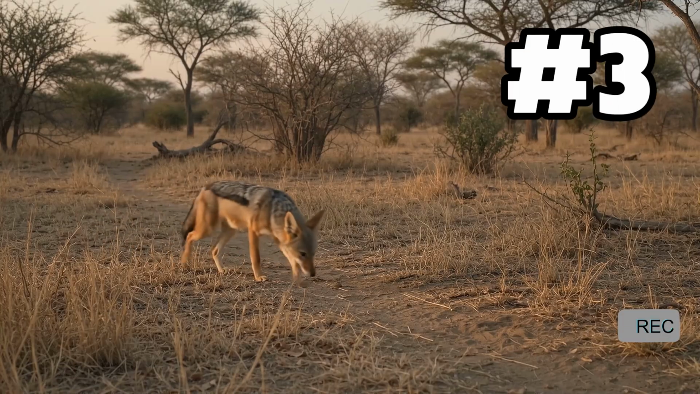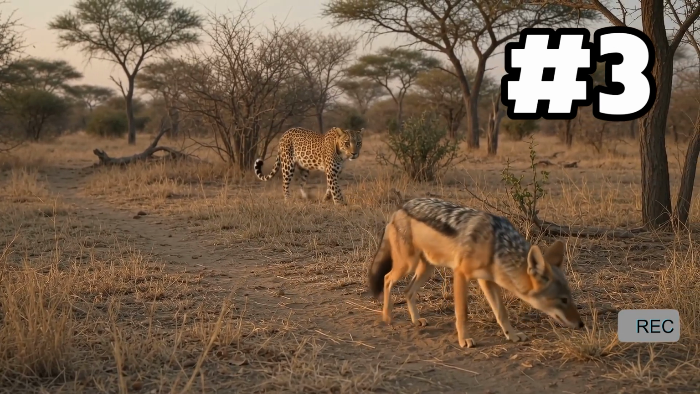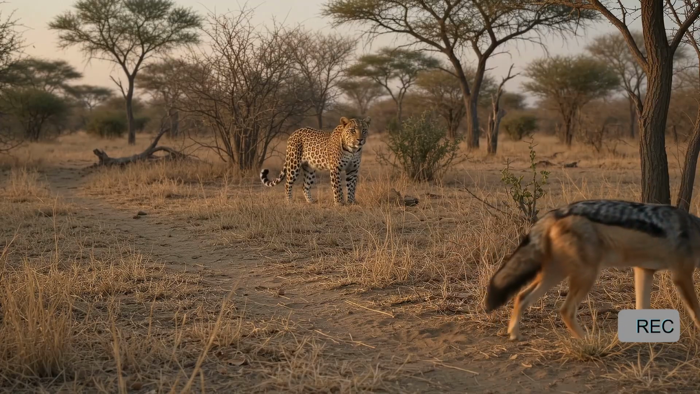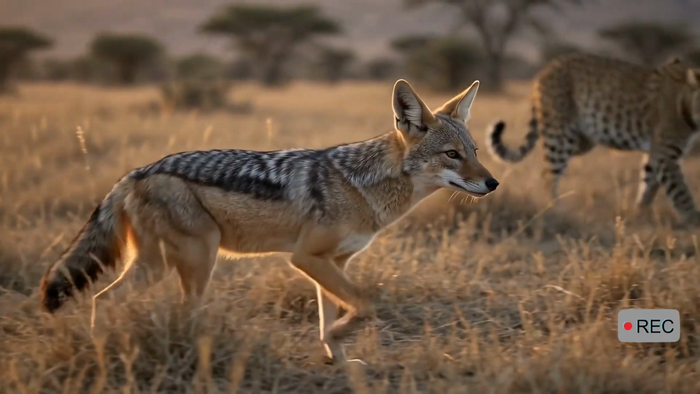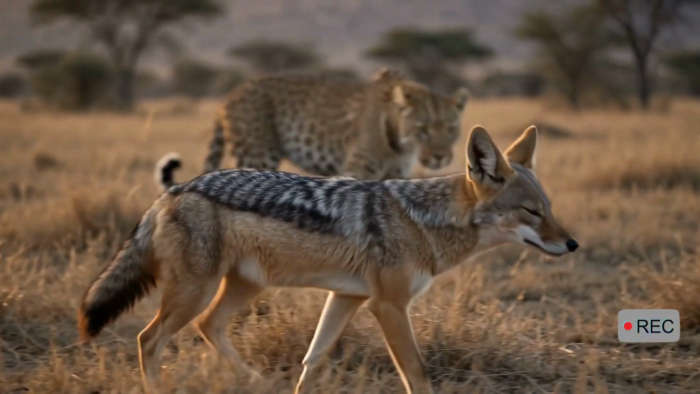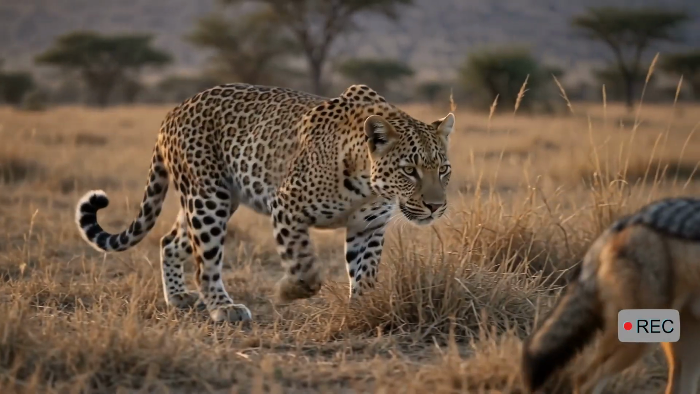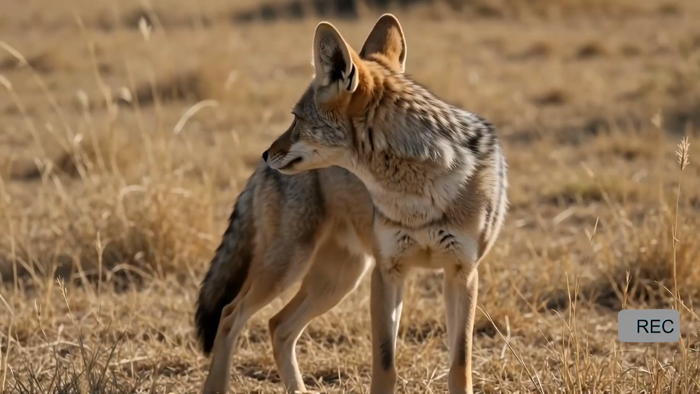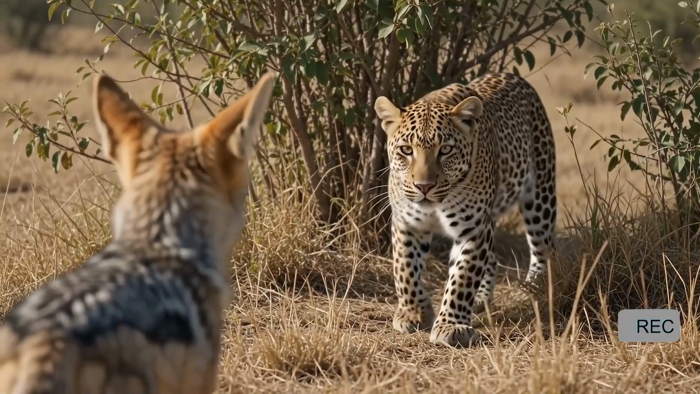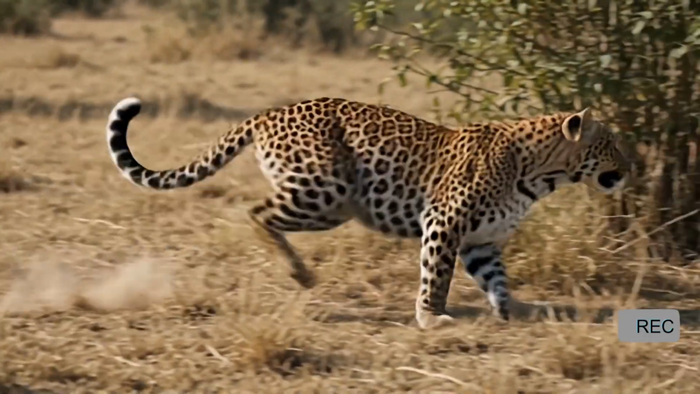Number 3. This animal moves confidently through the forest, apparently unaware that it is being followed. A few moments later, a larger predator appears in the same frame. The first animal freezes. Its posture changes from hunter to potential prey. In the wild, the food chain is not always simple. A predator powerful enough to hunt smaller animals may still be vulnerable to something larger. The confrontation happens partly outside the camera's view, but when the trail becomes empty again, only one animal returns.